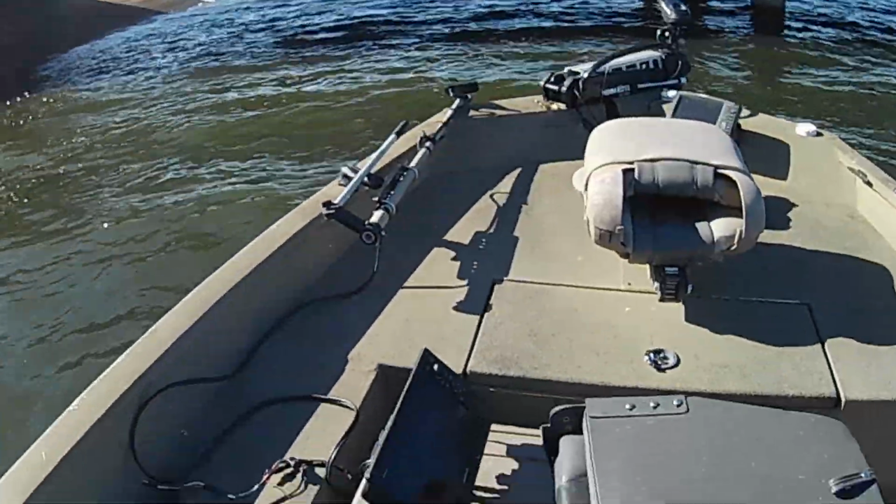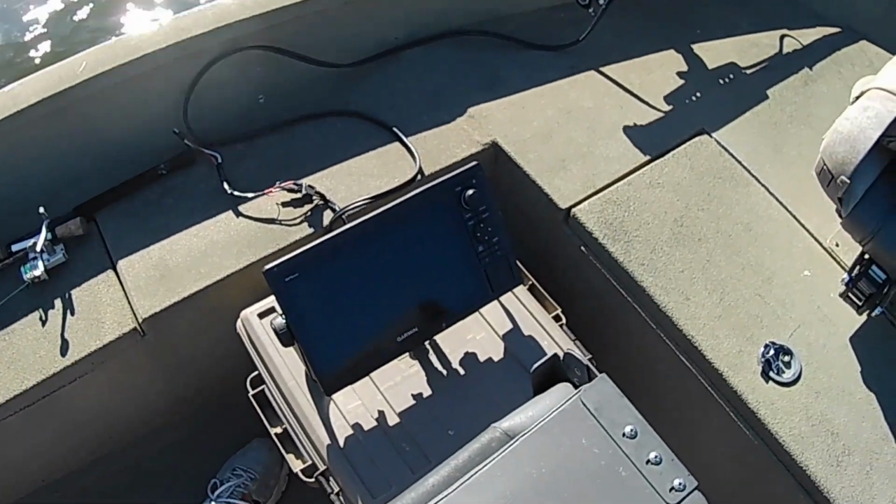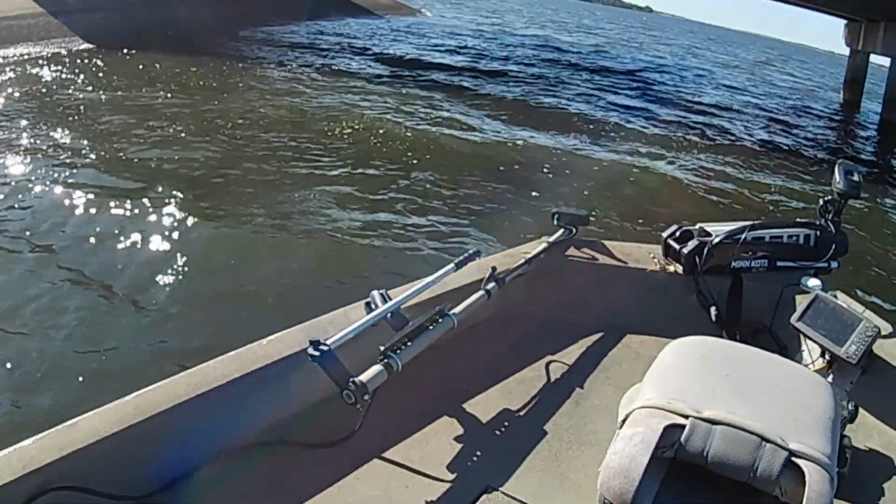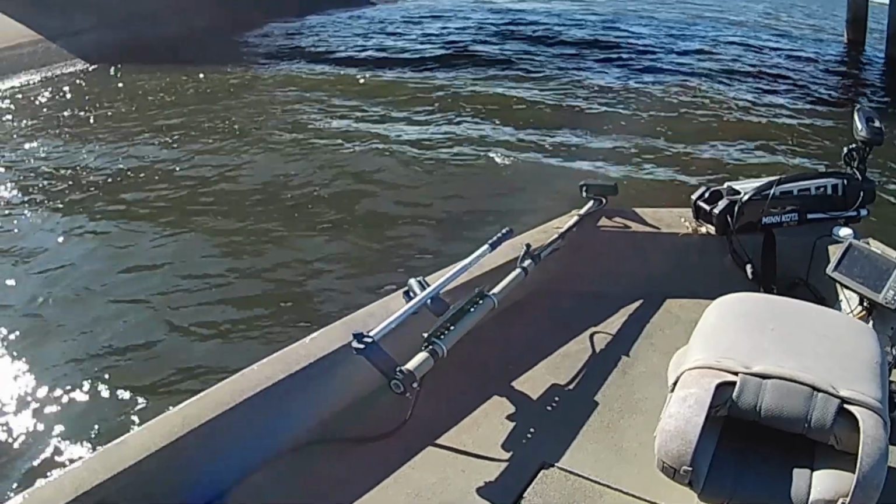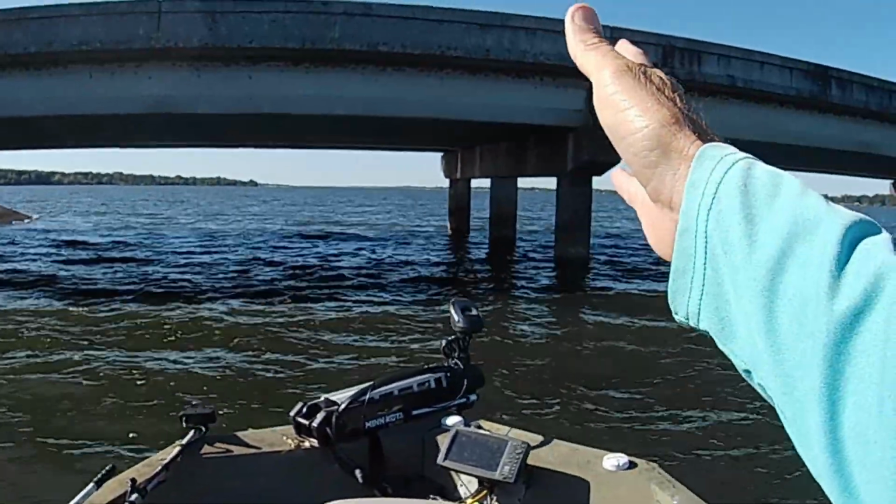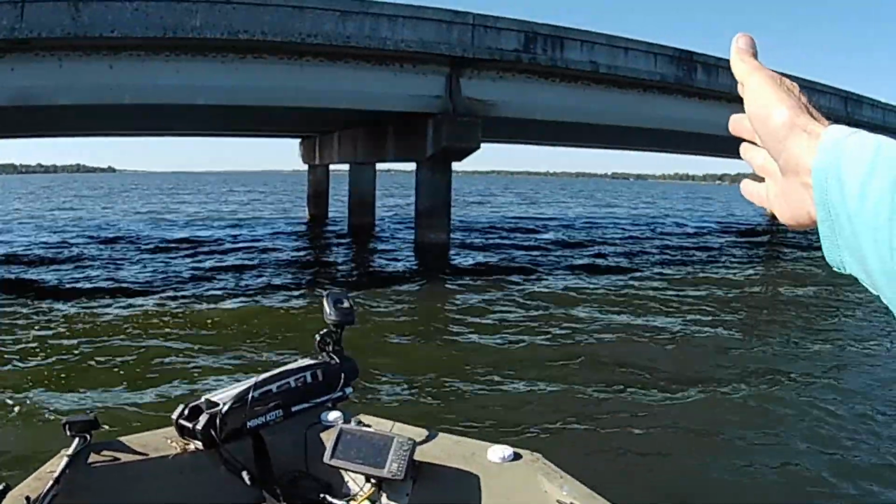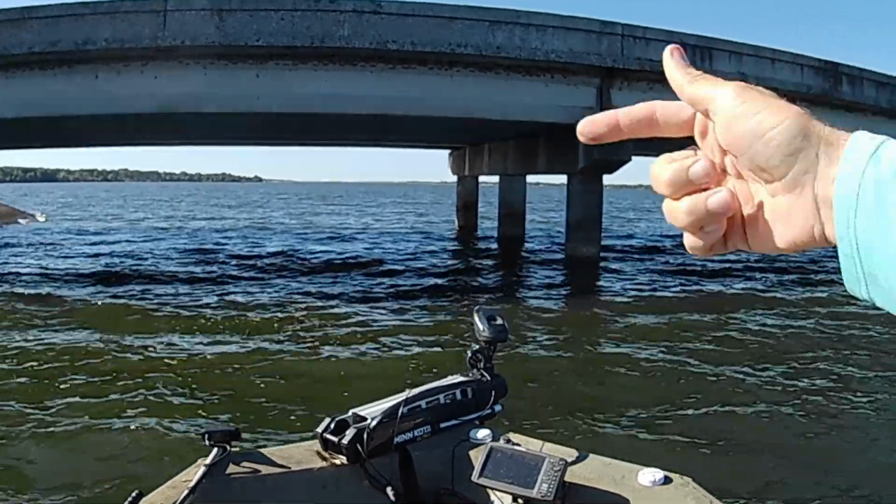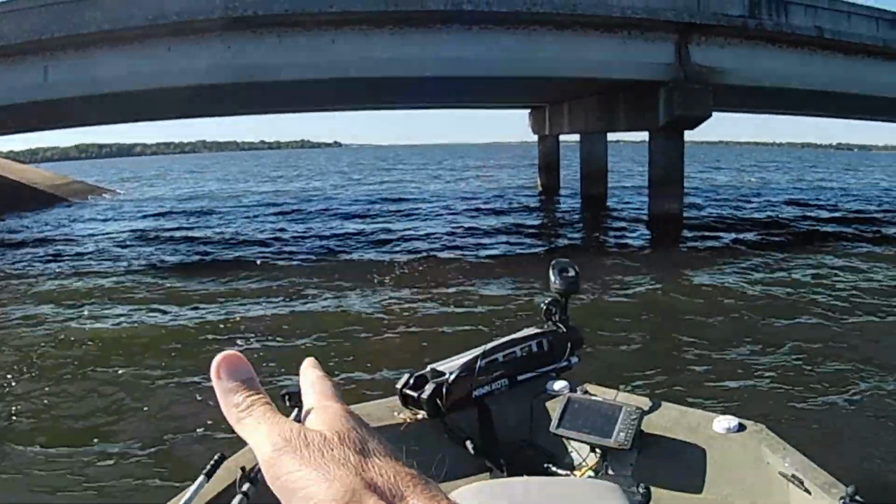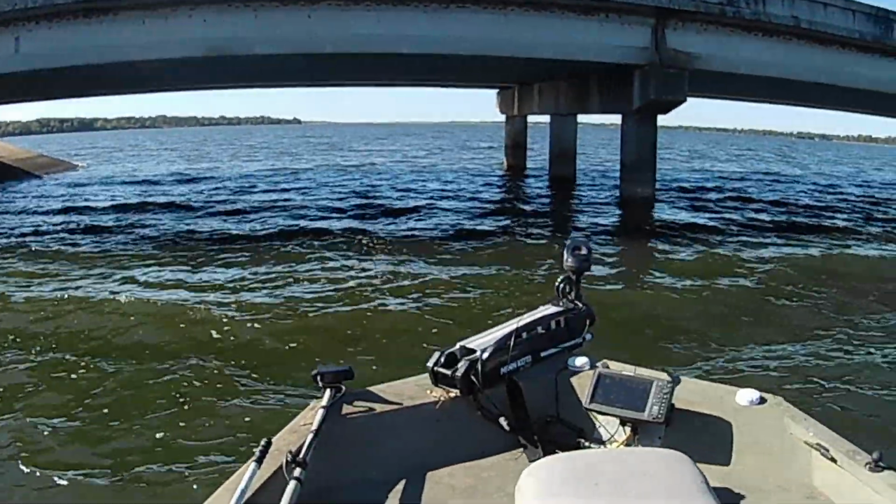Okay, one of the first things I'm going to do is I've made my live scope setup portable, so I can move it from one side of the boat to the other. Today we've got a southwest wind. If I was on that side, I would blow into the pilings and it'd make it difficult for me to control my boat. So I'm going to stay on the back side, which would be the downwind side, and fish like that.